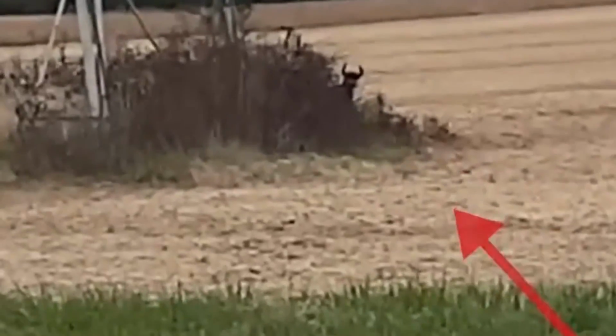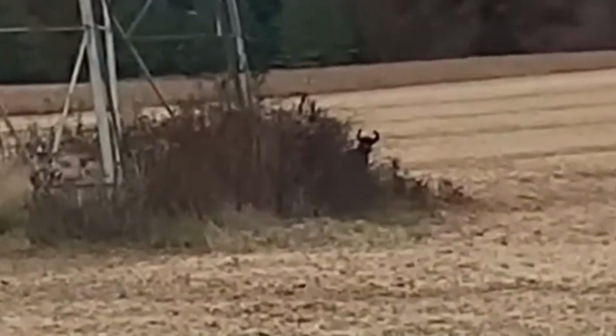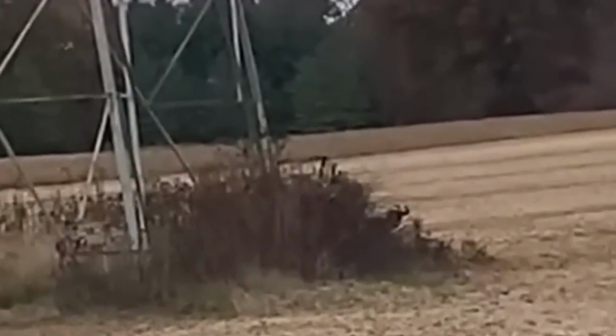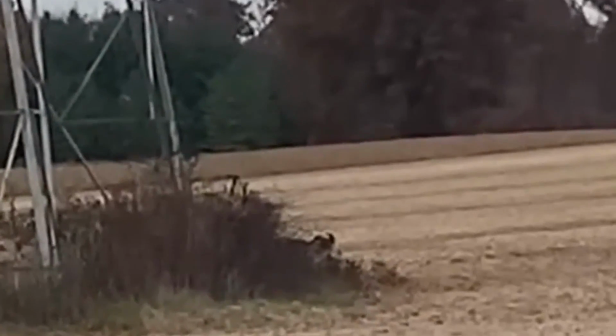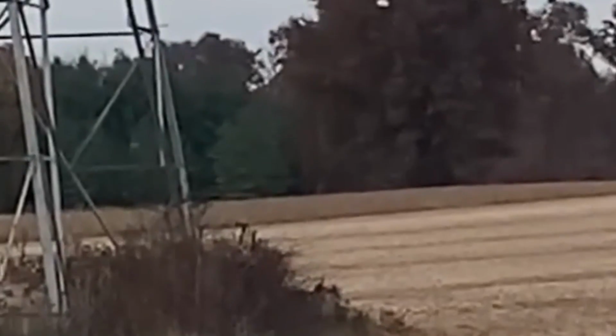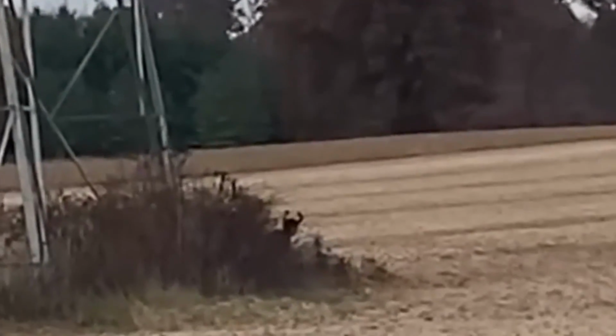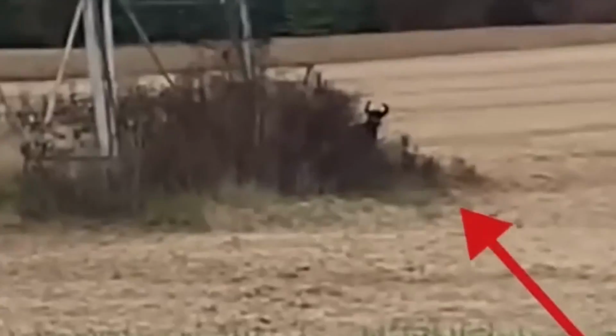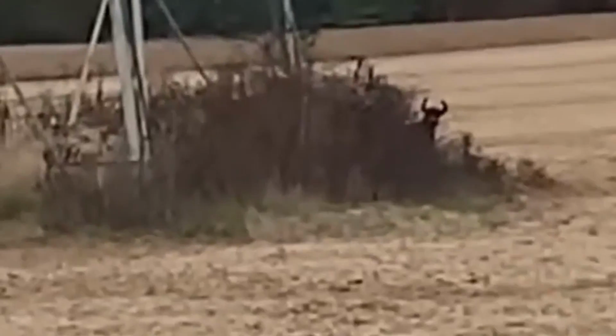Prepare to be terrified by this eerie video that defies explanation. A beekeeper was checking on his bees when he spotted a perplexing sight. A goat-like creature emerges slowly from dense vegetation. The physique of this animal is peculiar as it has strange curled horns. As he looks closer, the observer is struck by a chilling realization.